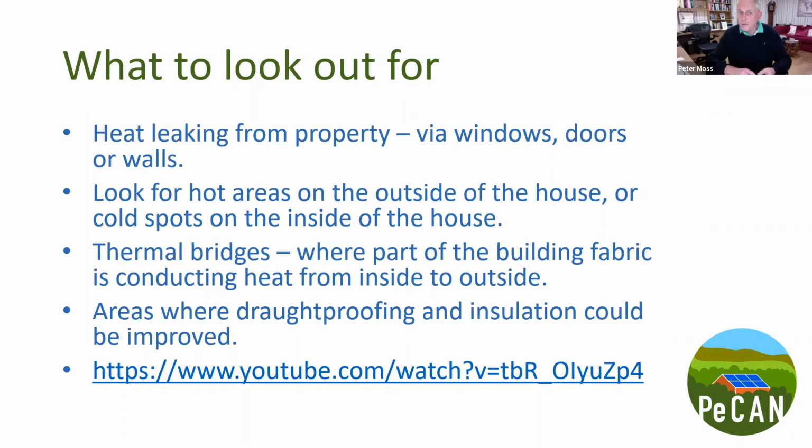It will also do walls from the inside, but I think it's probably more helpful in most instances to do walls from the outside, although both would work. What you're looking for is these thermal bridges, where part of the building is allowing heat to escape, or cold, I guess, to come in. And as I've been talking, I've talked through the issues around draft proofing or seals on doors, insulation, where that could be improved, and so on.